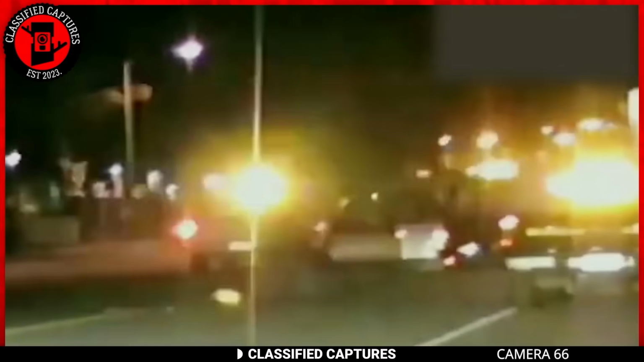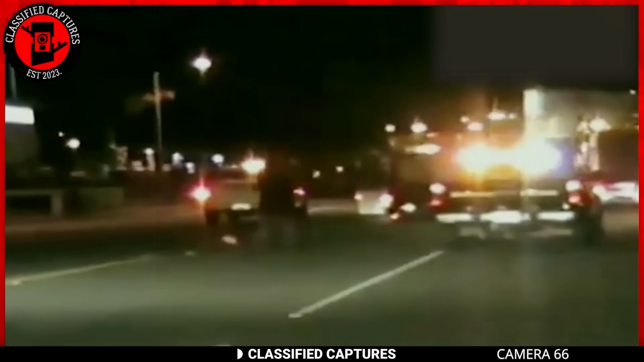To add to the mystique, the policemen emerged from their vehicles wearing masks. Speculations ran wild on what could possibly be going on here. Were they on the trail of a potential nuclear threat, or had they uncovered a cosmic mystery, perhaps even an extraterrestrial presence?